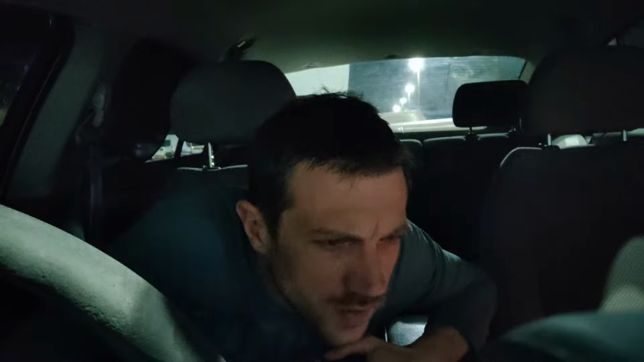So what state are you in? I'm in ride with Z23. I'm in North Carolina. We're in Raleigh, North Carolina. We're actually in Wake Forest today. Usually in Raleigh, Wake Forest area.